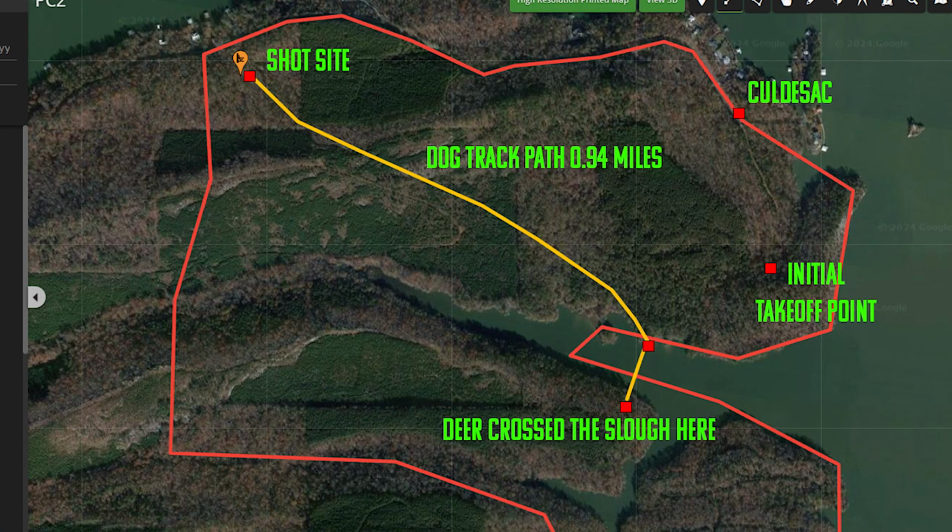So tell me about this deer. You don't know much about it because he shot it dark. More than anything, we'll get to see which deer it was. It's not a deer you've been chasing or anything necessarily. Well, we think it's one that we were going to let walk. He's got split G2s. He's pretty unique. Give him another year.